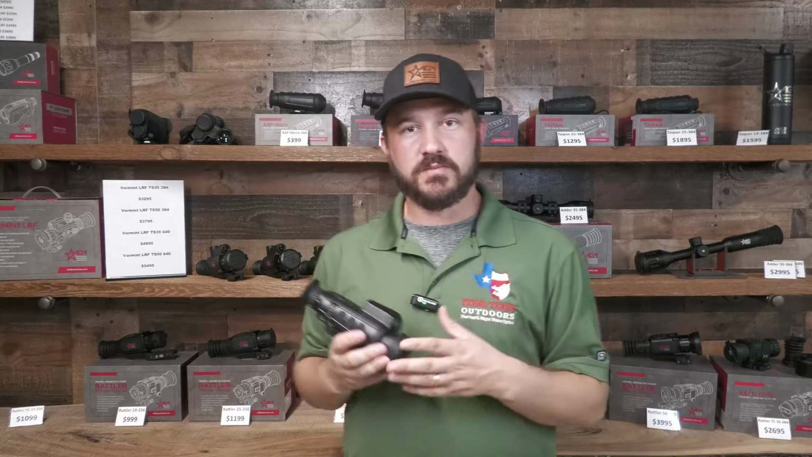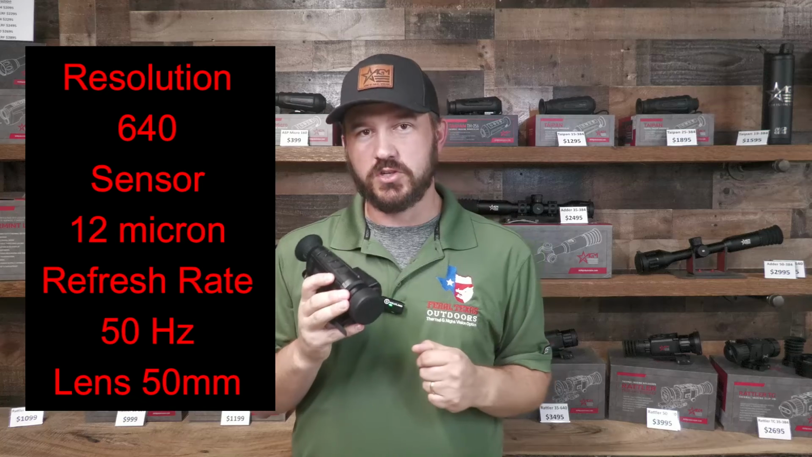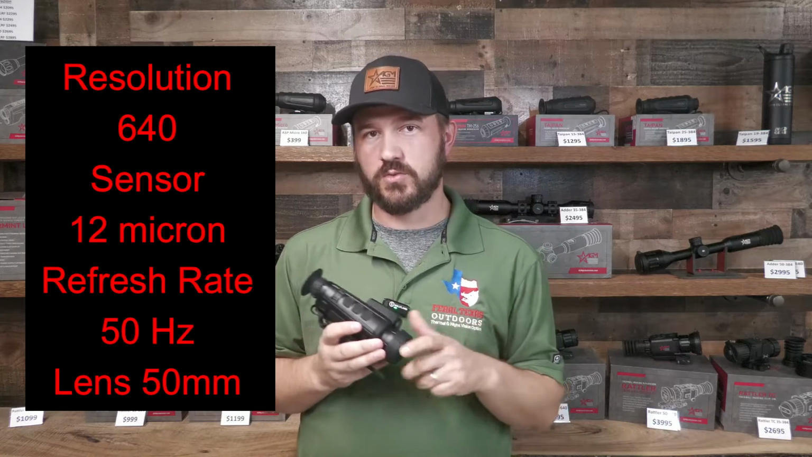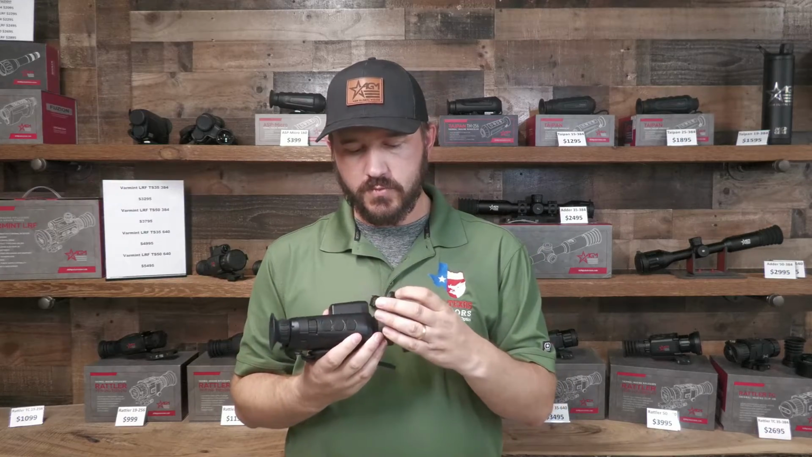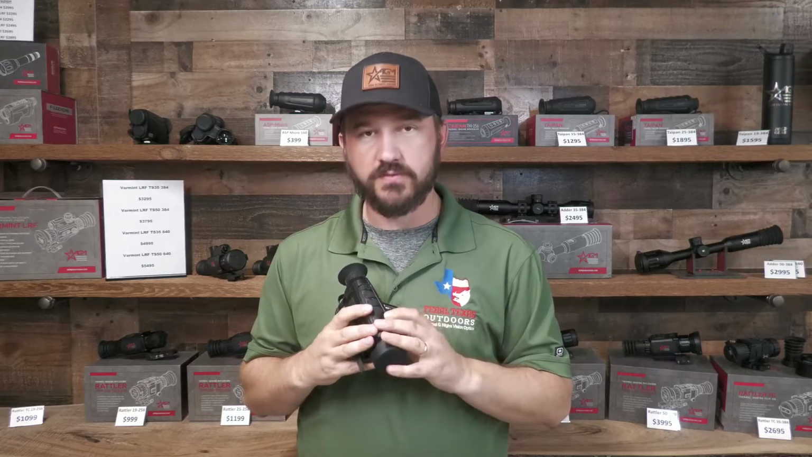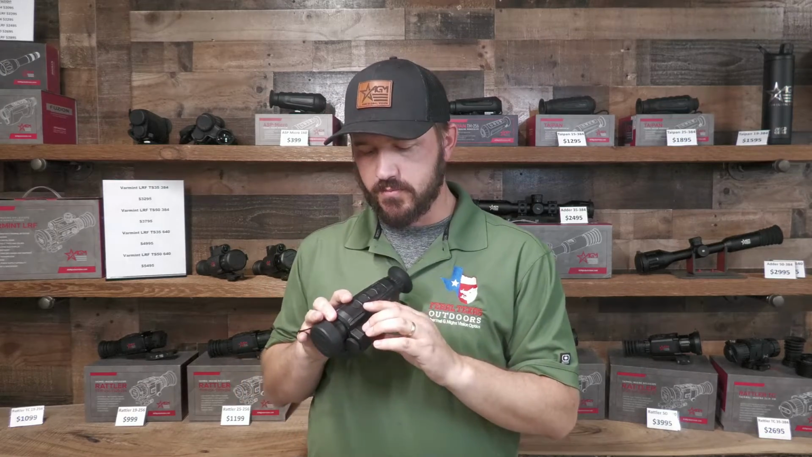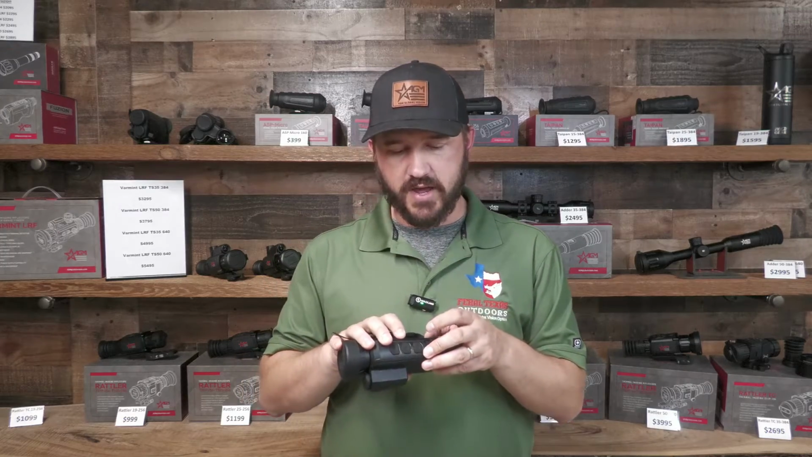Let's get into some of the specs here with the Fusion line. So we are looking at 640 resolution, 12 micron sensor, 50 hertz refresh rate. And like I mentioned earlier, the 50 millimeter lens. So there's the typical layout of the Fusion. We've got our power button for our sleep mode, our laser rangefinder activation, and then our mode and palette changes.